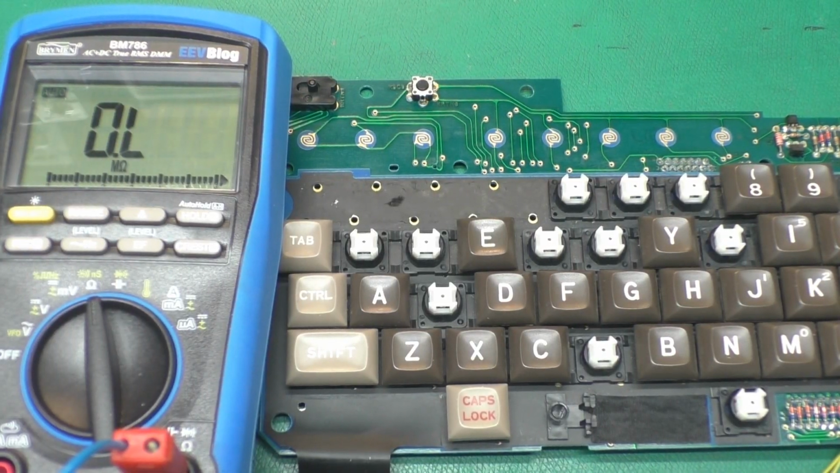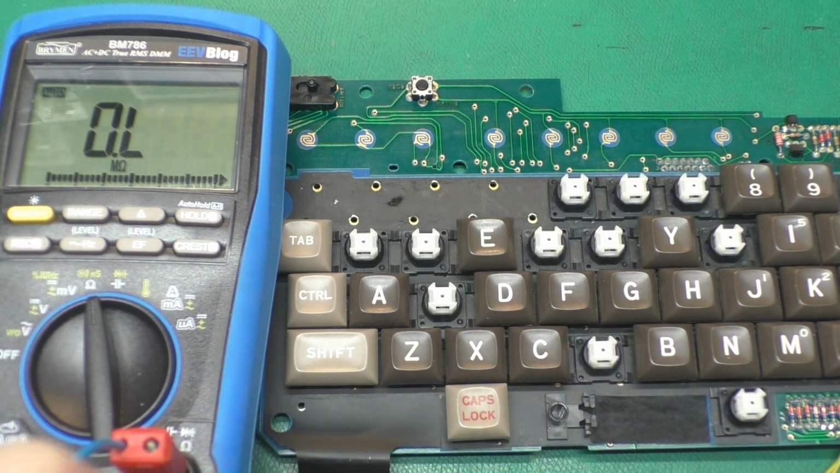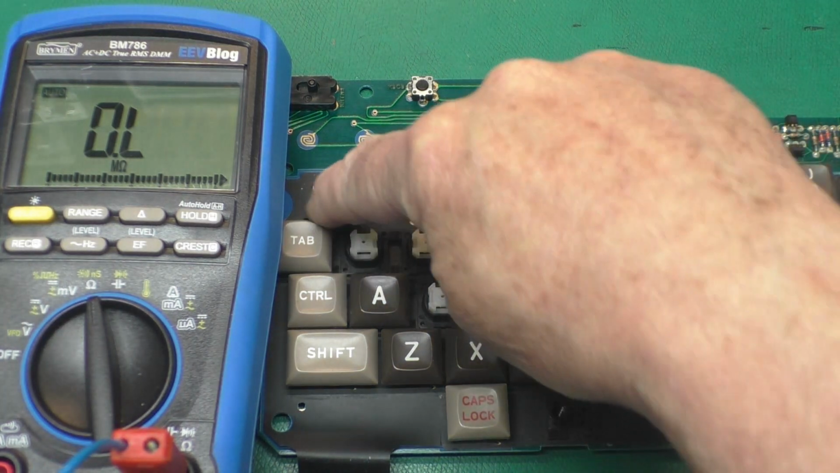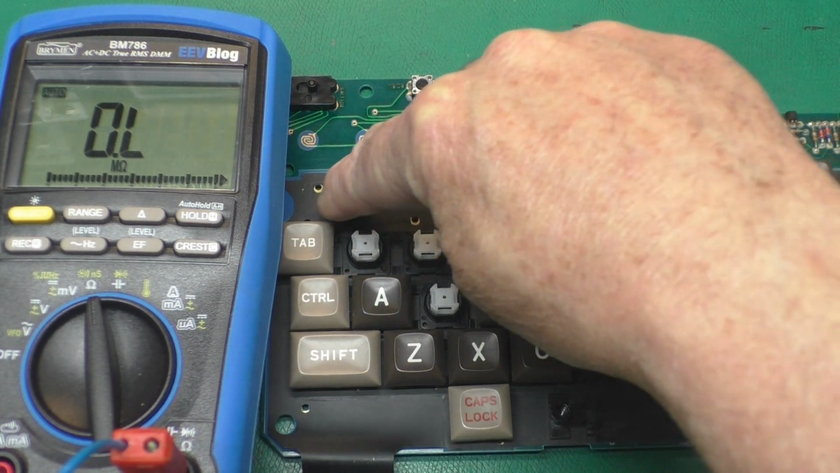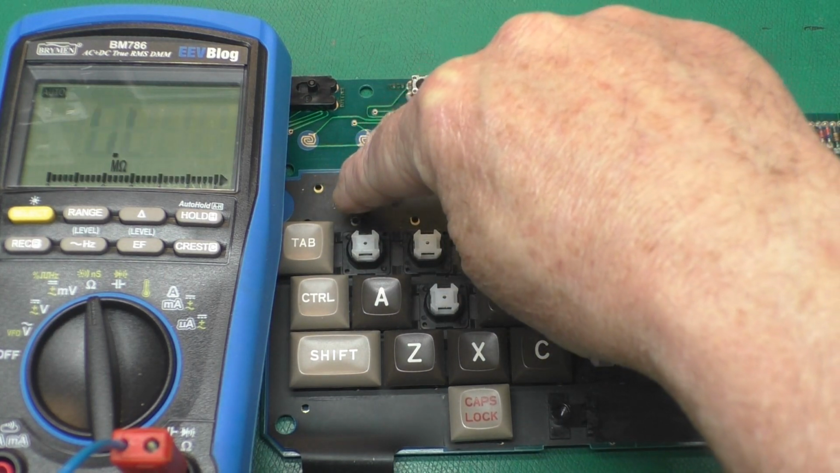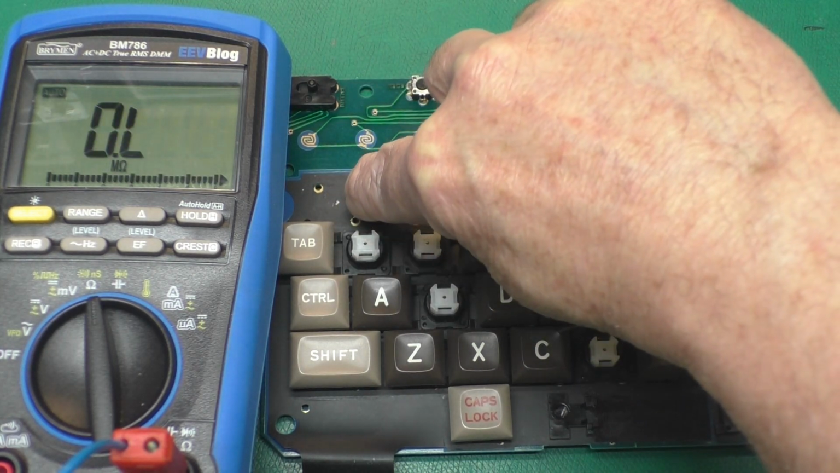Now, how about that? I've got those leads hooked up, which are across those 2 keyboard columns, and we don't have a short unless we press right there. Oh yeah, it's right under where this spot is.